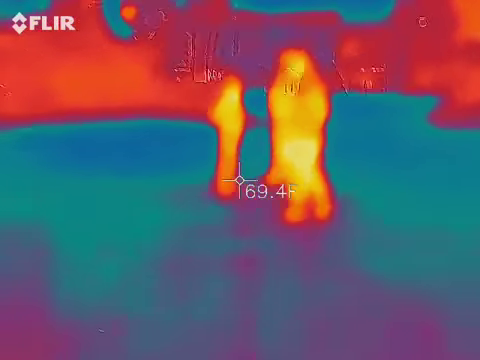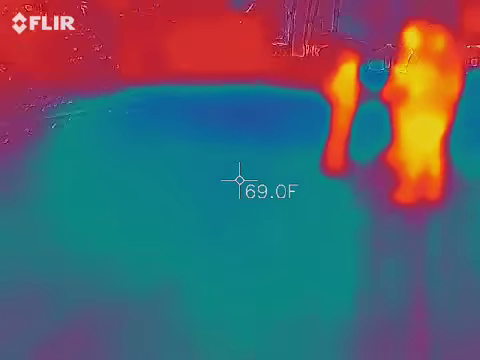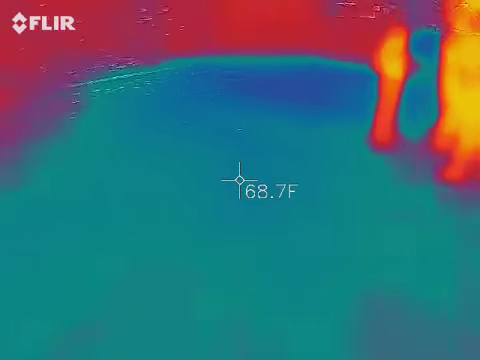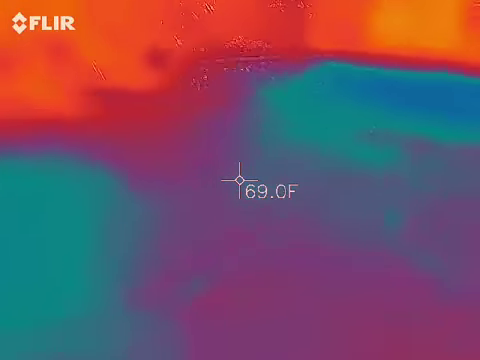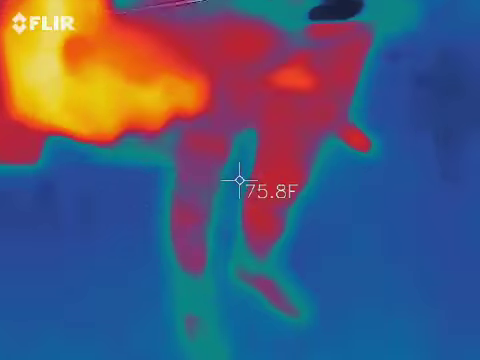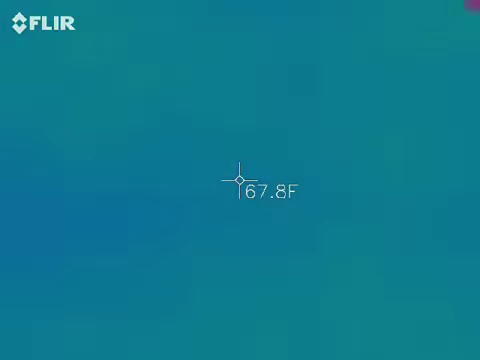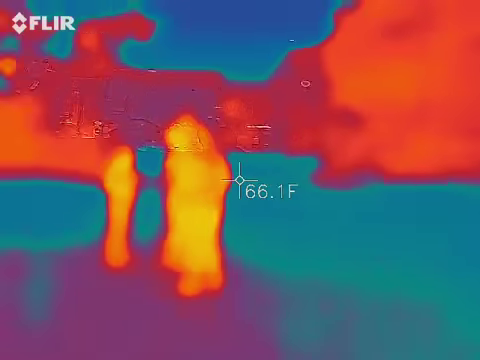Again, we had some weird cold spots out of this corner the other night that we couldn't explain. To the point where this side of me was warm and this side was ice cold. It was kind of like, all right, let me pull out the temperature guns and take it from there. But we really couldn't find where the source was coming from at all. What is my top number? Humidity. Okay, that's right. How humid is that right now? High. We're on the peninsula. It's going to be high.